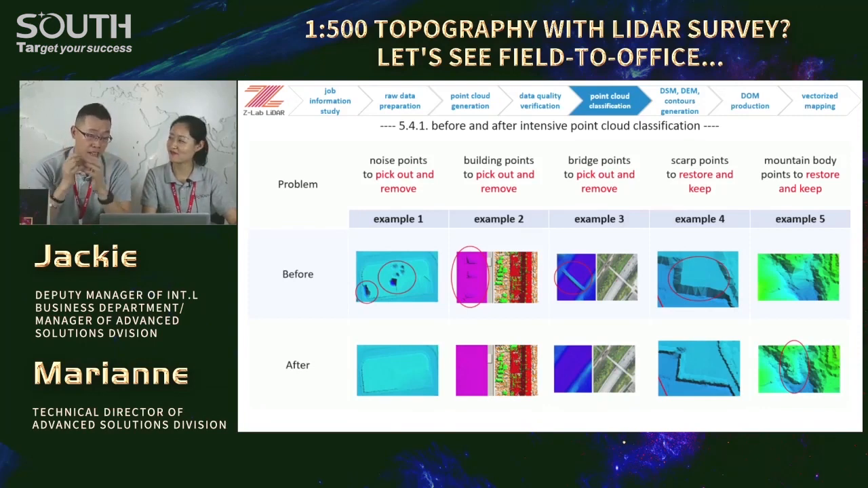Then, on the other hand, we need to restore those points wrongly put into other classes. The scarp points and the mountain body points, right? We need to restore and keep them there. Yeah, so before and after, look here, right? Those 5 pictures show the correct examples. Little by little, part by part, we may recover what they should be. And then we may expect to obtain a better digital terrain model and a better digital elevation model. Yep. Okay.